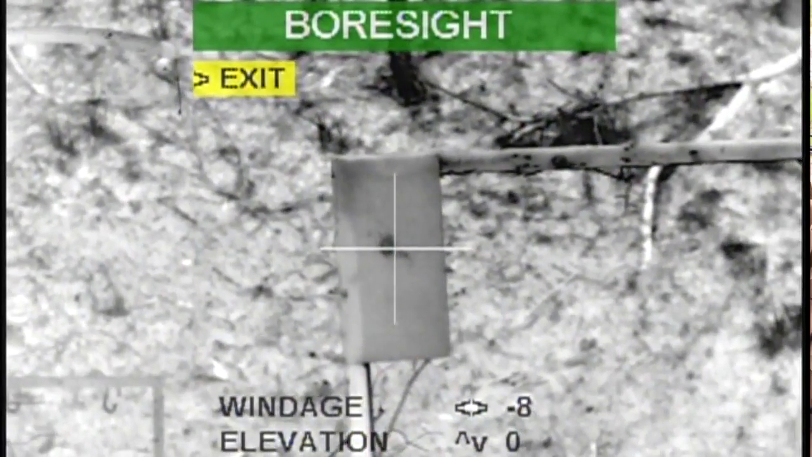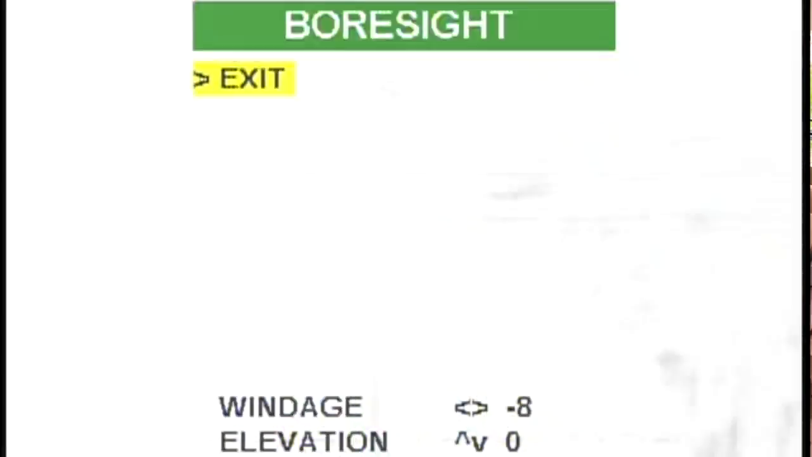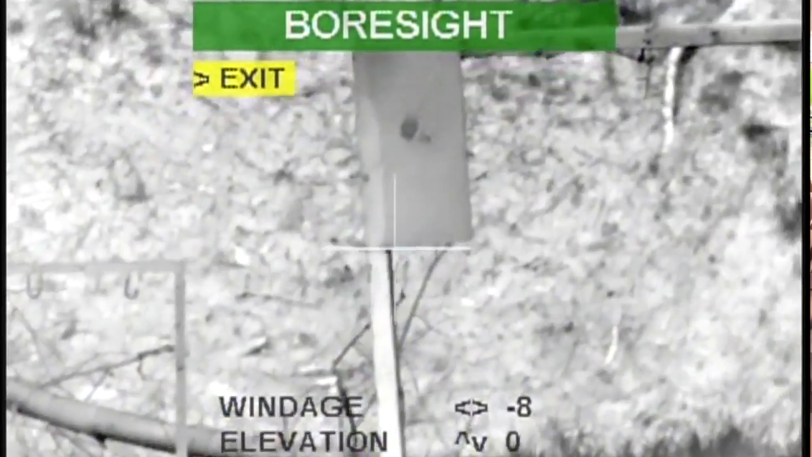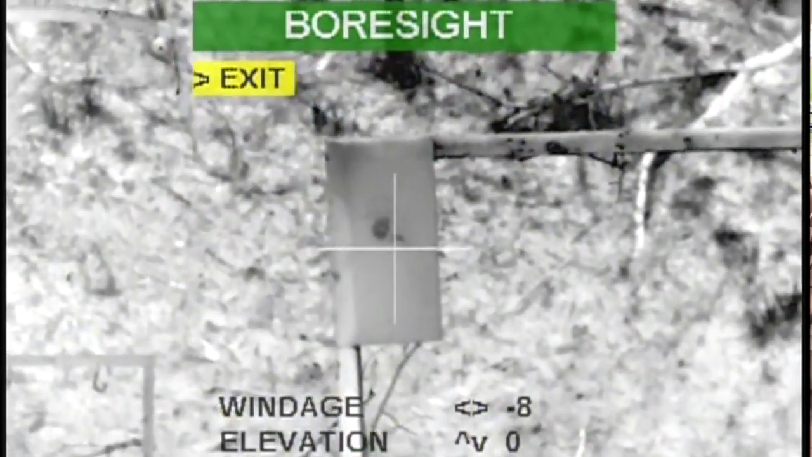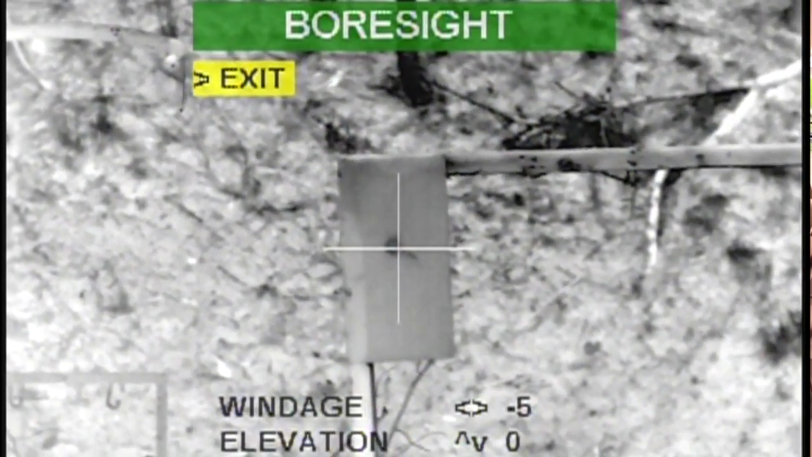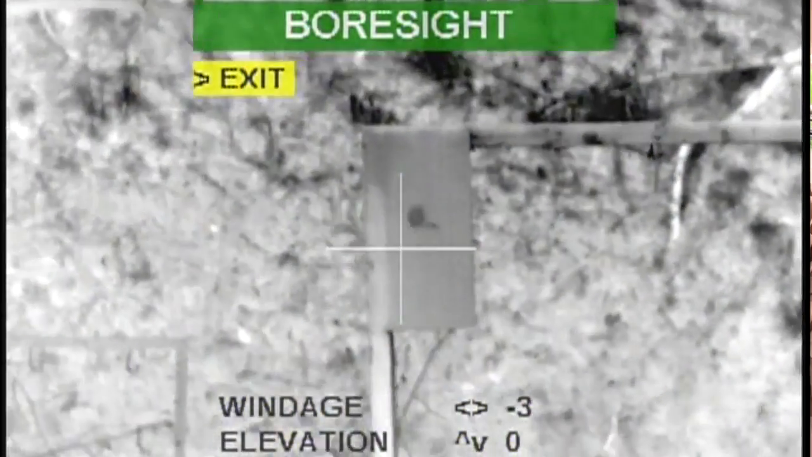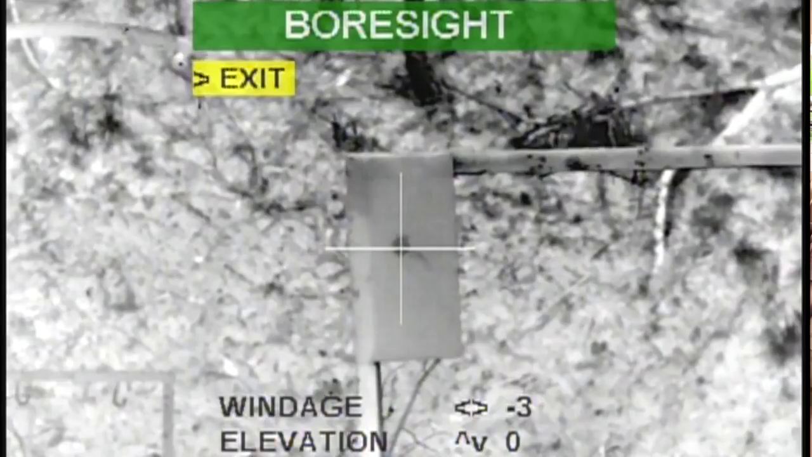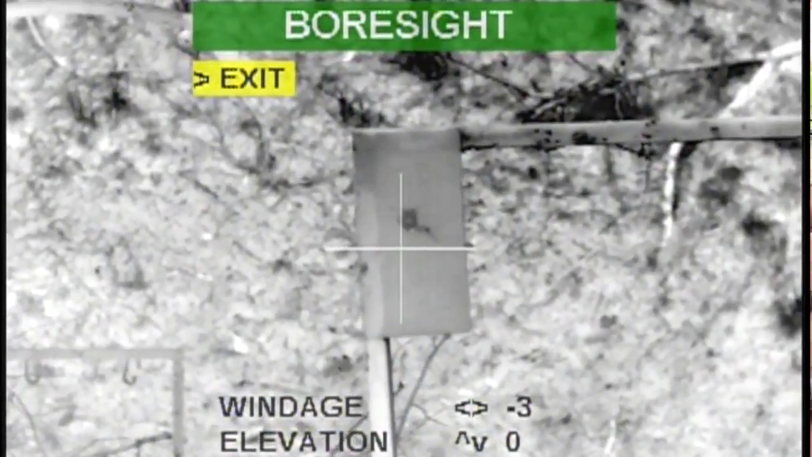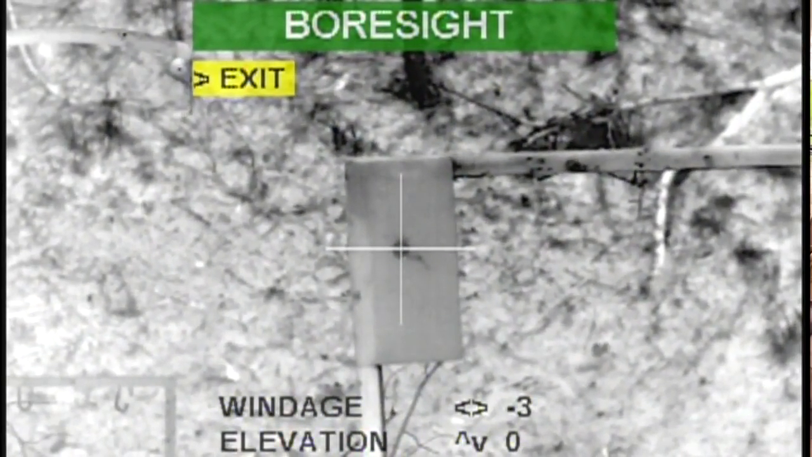So it's still just to the right edge there. Huh. So let's come right some more. I think I went the wrong way. Maybe not. All right, here we go. There we go, see it right at the very bottom edge there? So it's pretty close to centered left or right.